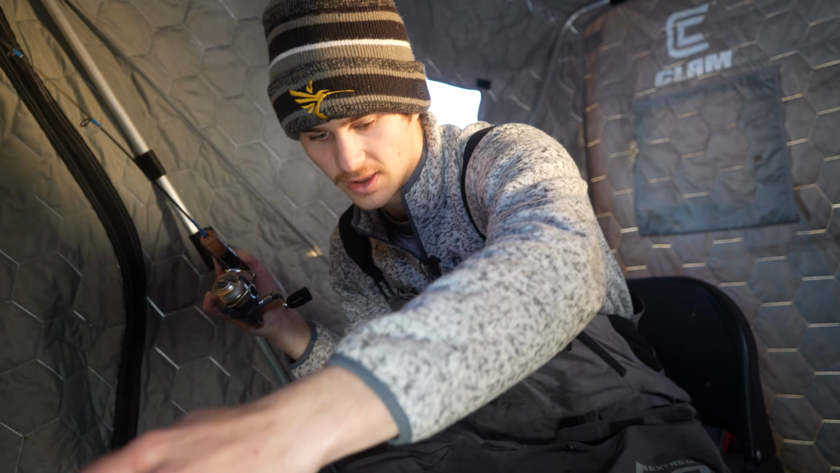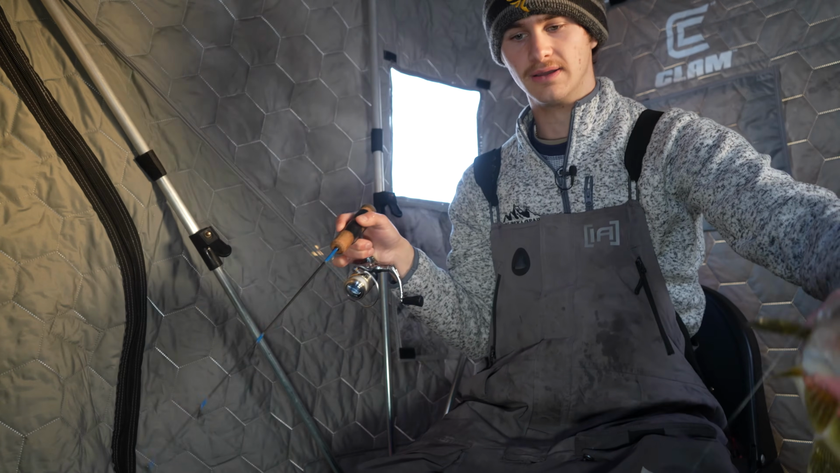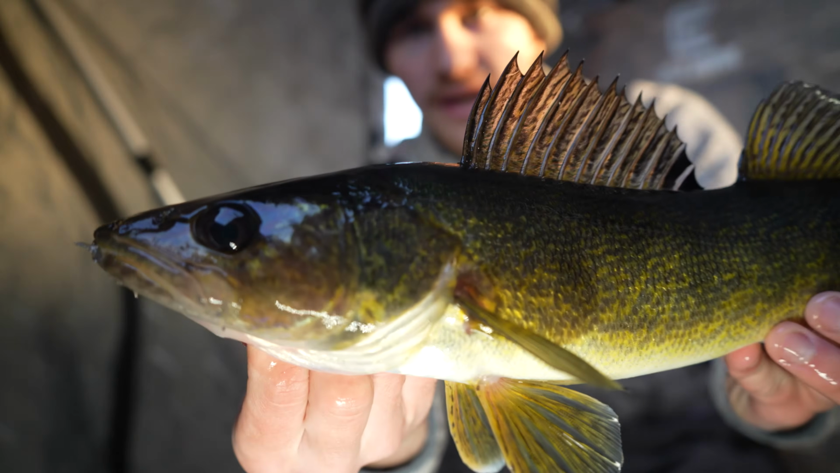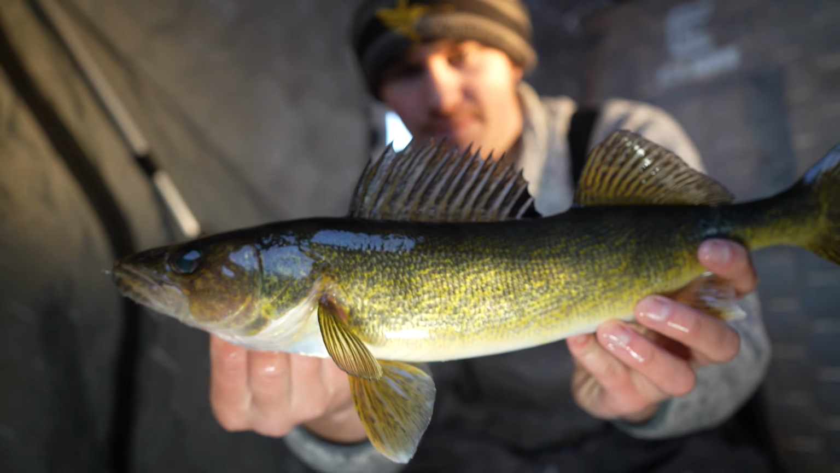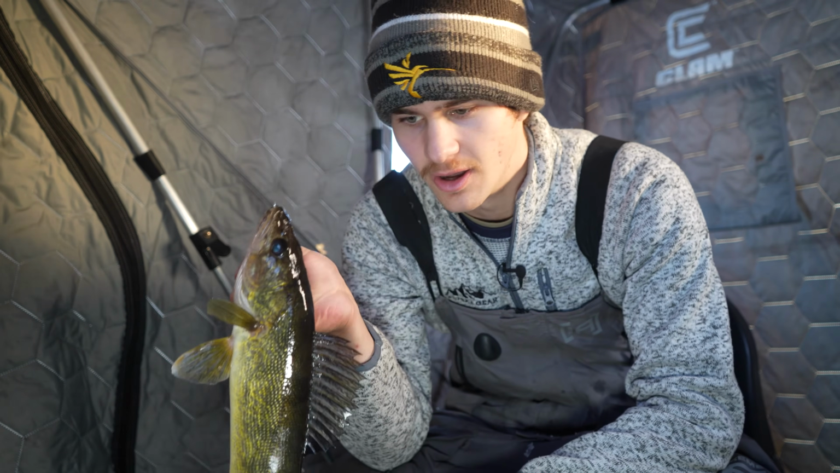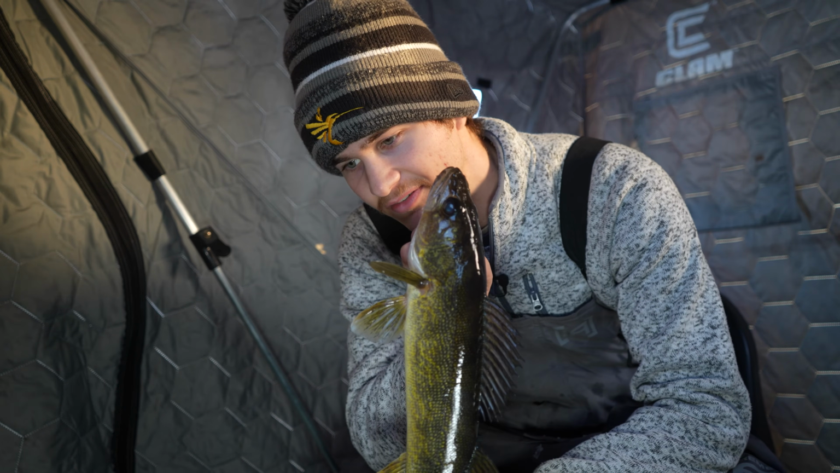And there's the first walleye of the night, guys. That did not take long. Beauty too. She's a beauty. She's no monster, but that's awesome. I mean, look at that guy. First walleye of the night. Did not take very long. Absolutely chomped it. Hopefully the first of many, guys. This is awesome. New lake, never fished it.